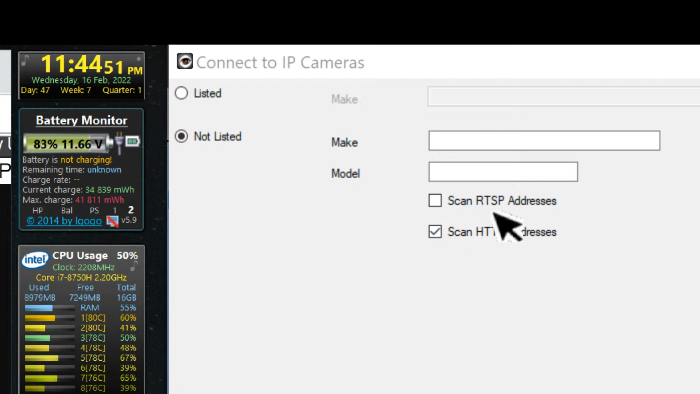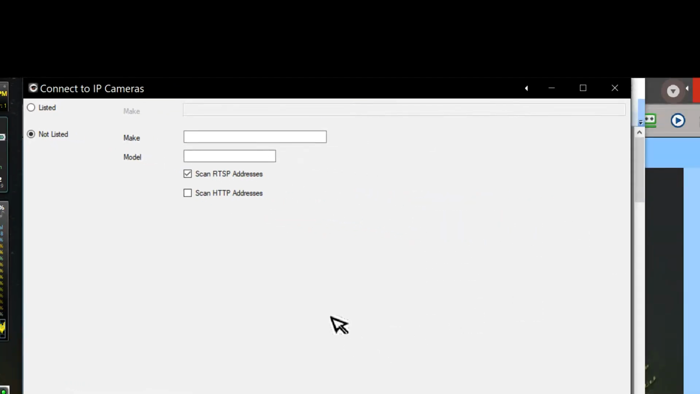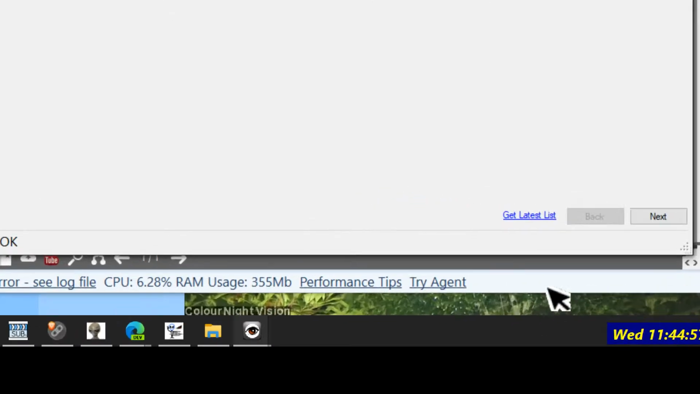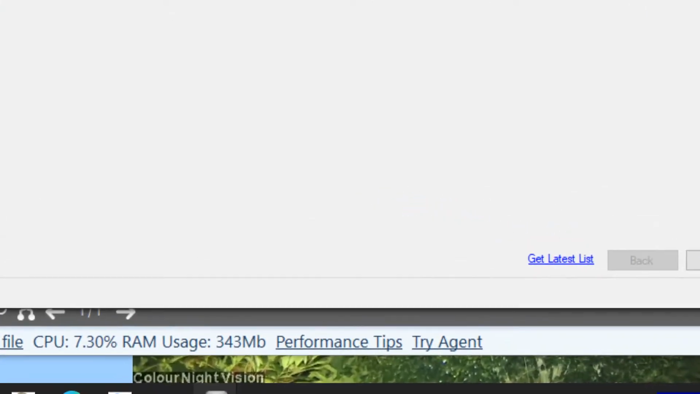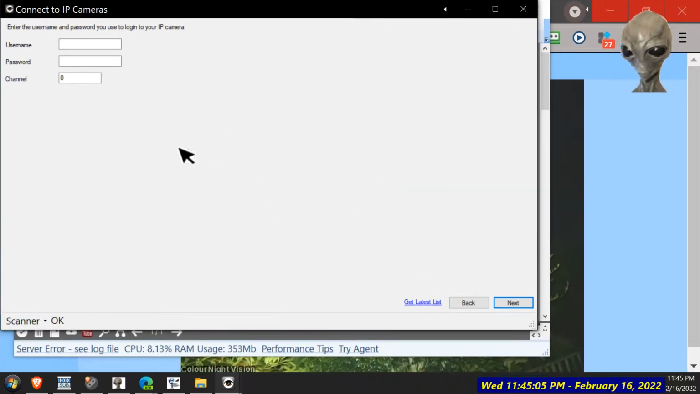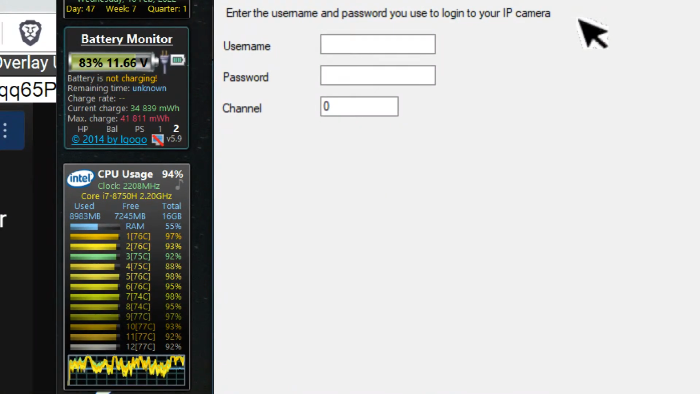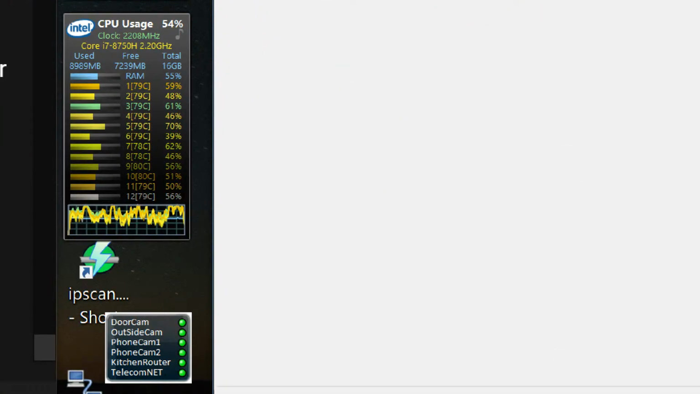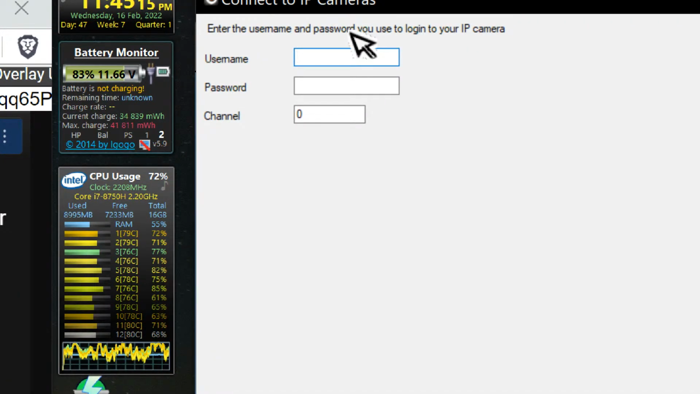Scan. Okay, let's see what happens. Probably I can turn that option off again. That's found something.